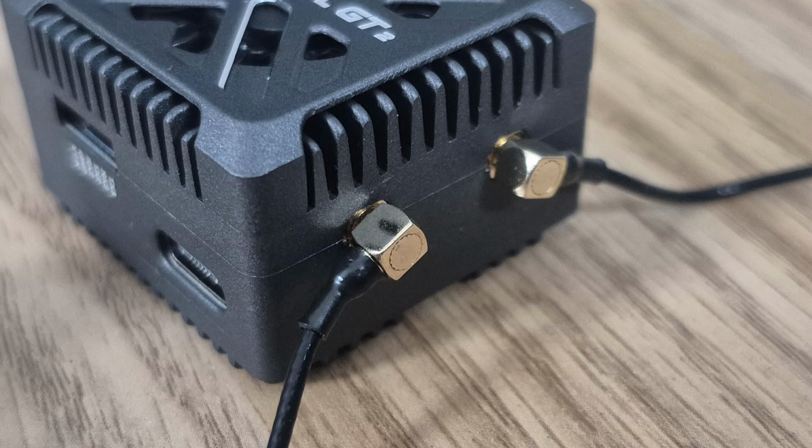Another thing that I really love is the fact that the video transmitter now uses antennas with MMCX connectors rather than the horrible little UFL ones we used to have before. They were very delicate and they would easily pop off, and you had to put this little bracket on, and yeah, that was horrible. So much nicer to have MMCX connectors. I mean, I personally think that anyway.